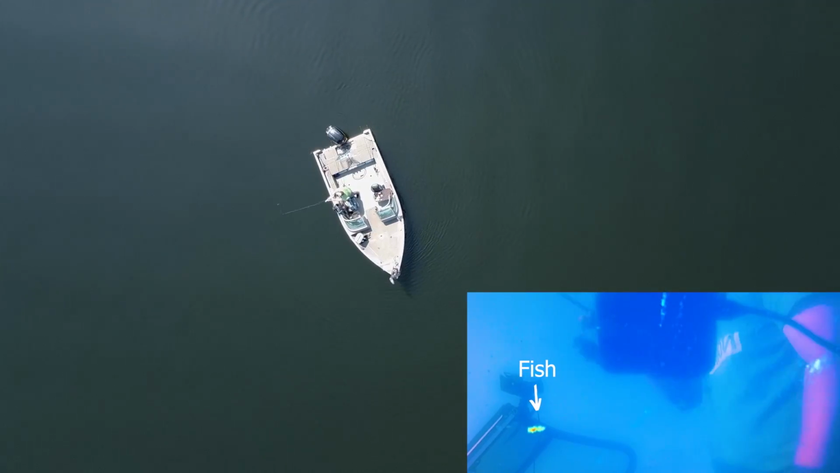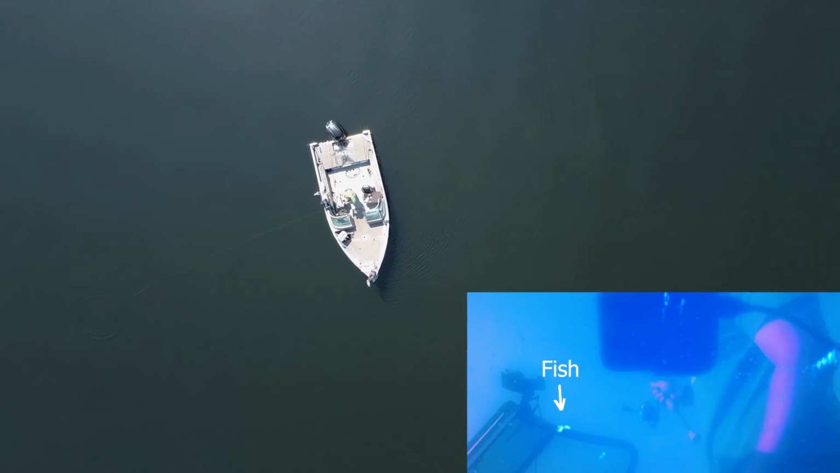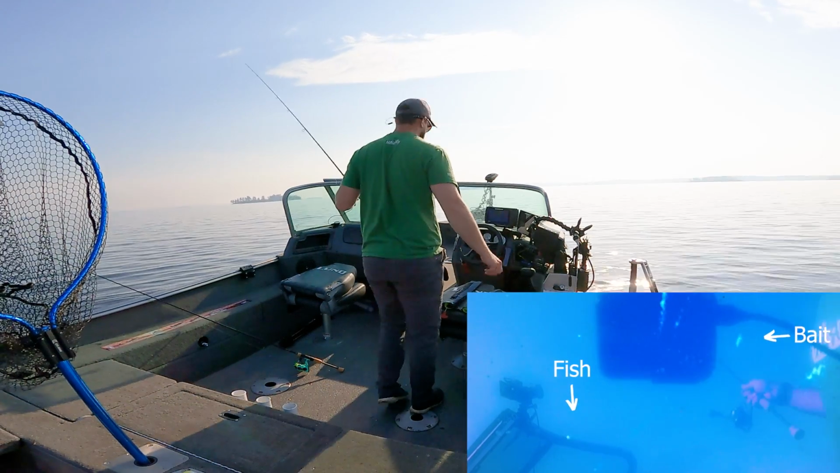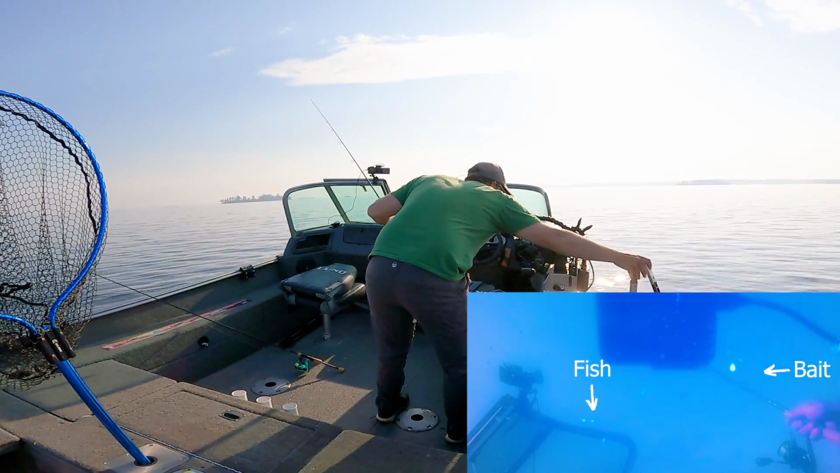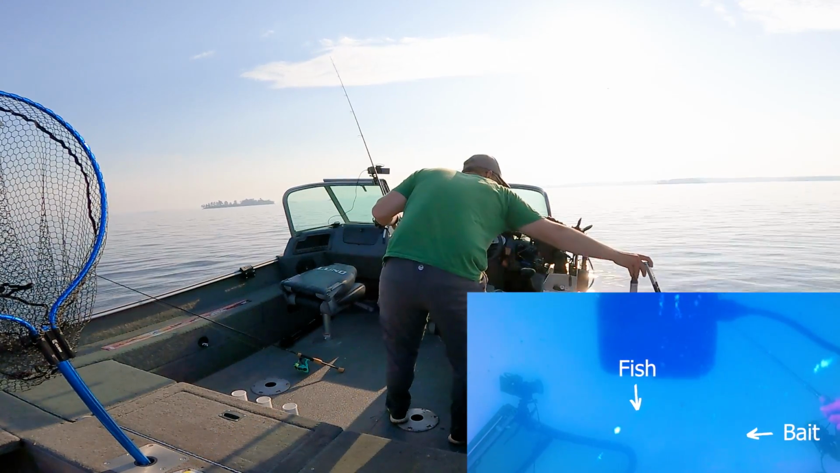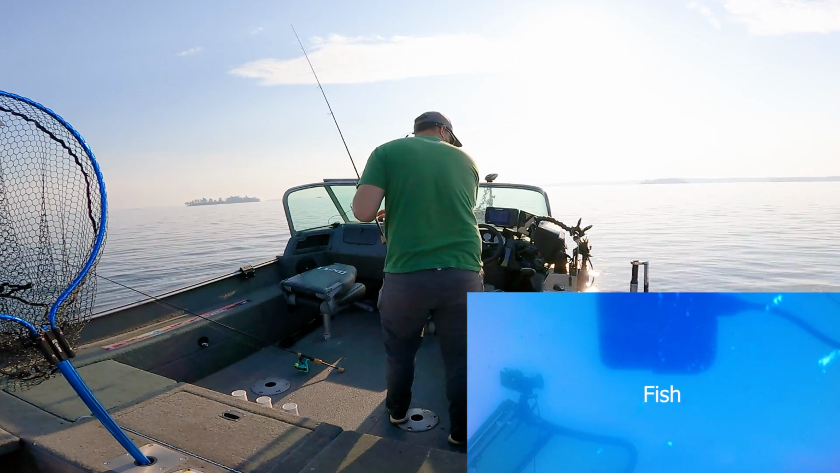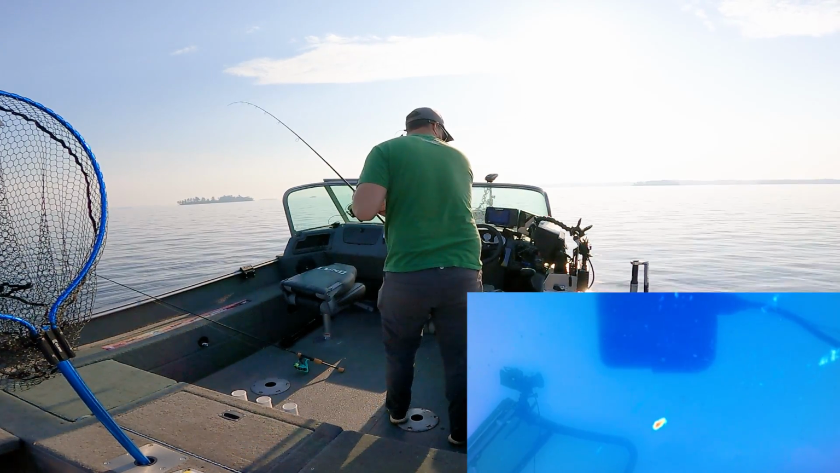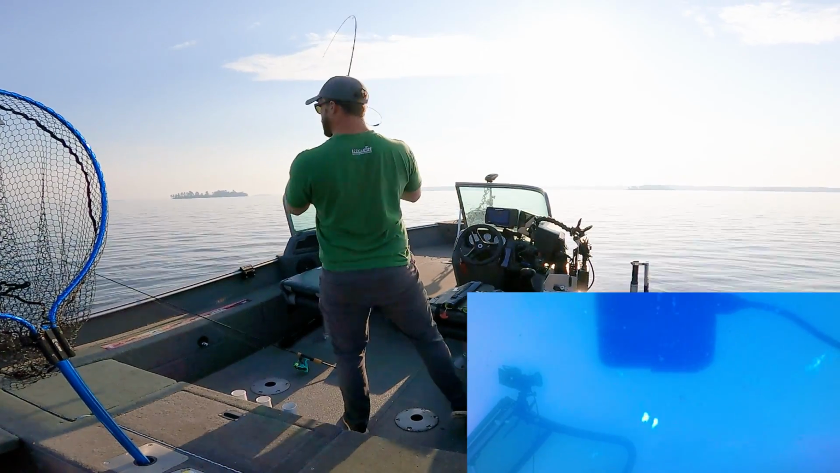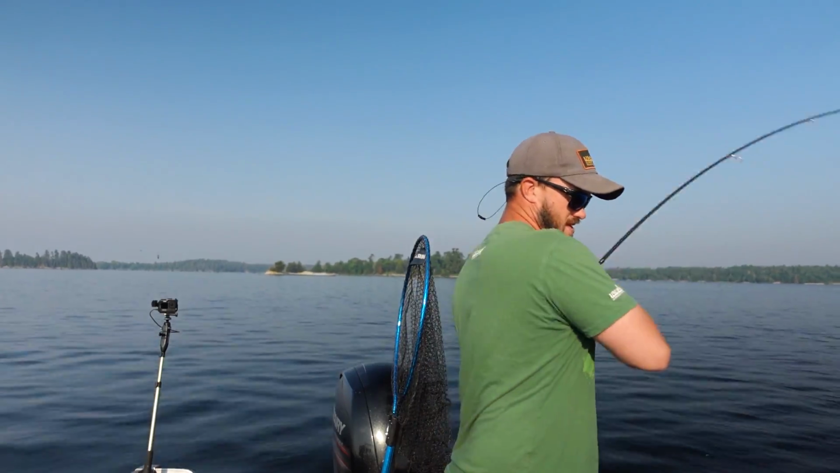Ooh, there's a good fish high. I'm gonna toss a swim bait on it here. Suspended up there. Should be getting close to it. Let's see if he sees it. Oh, he sees it, I think. Oh, there he went for it. Oh, I think he has it. I think he has it. Oh, we got him. Suspended big mark.